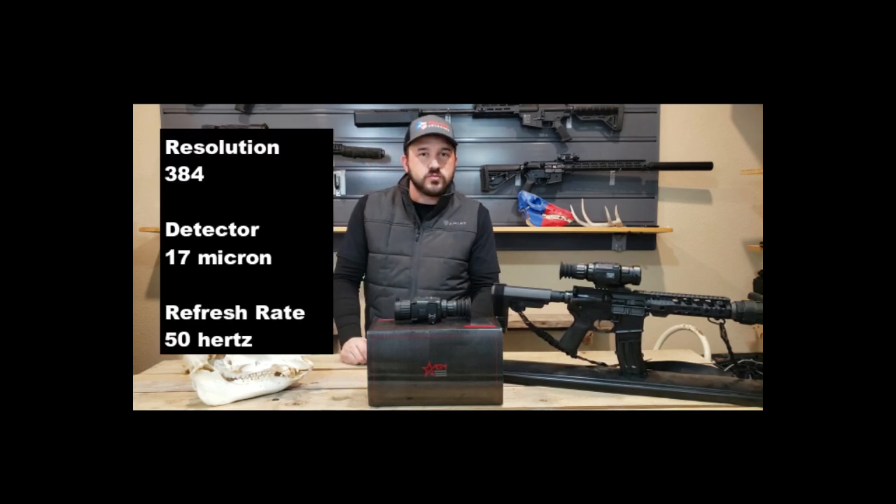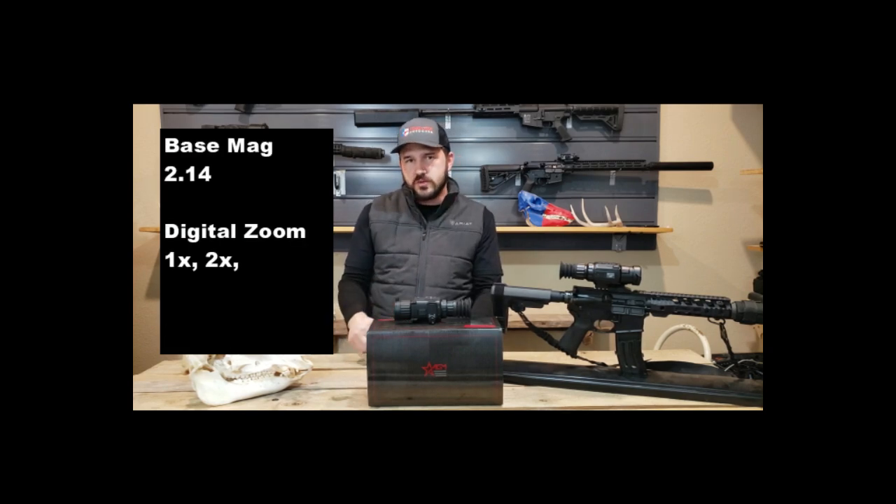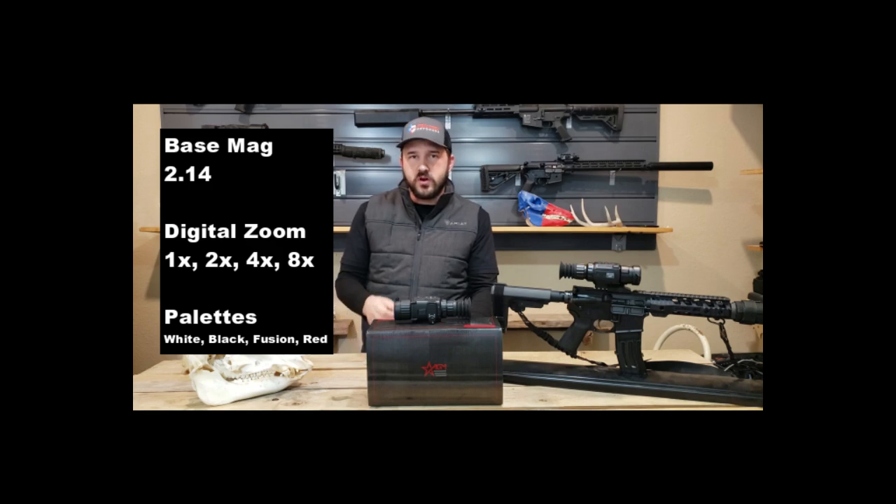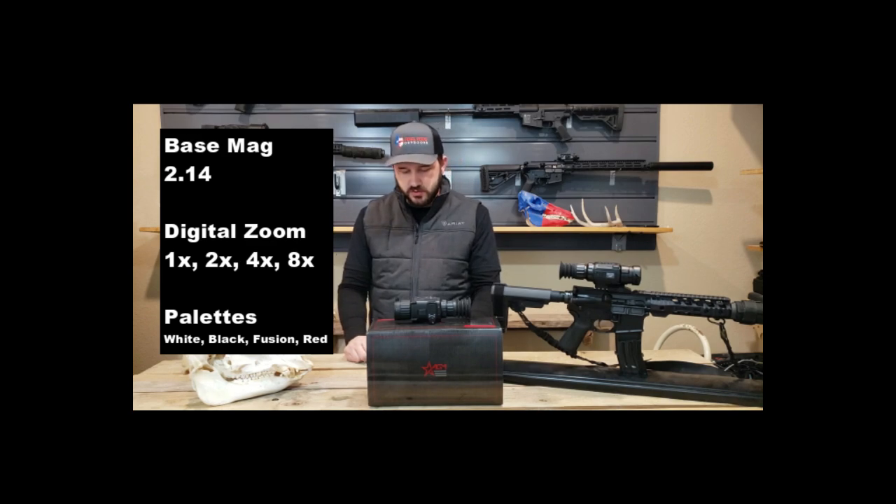It's going to have a 384 resolution, a 17 micron detector, and a 50 hertz refresh rate. So you're looking really good there as far as what's been coming out to market. Its base magnification is going to be 2.14. We are going to have our digital zooms. It's going to have 1x, 2x, 4x, and 8x as far as their digital zooms.